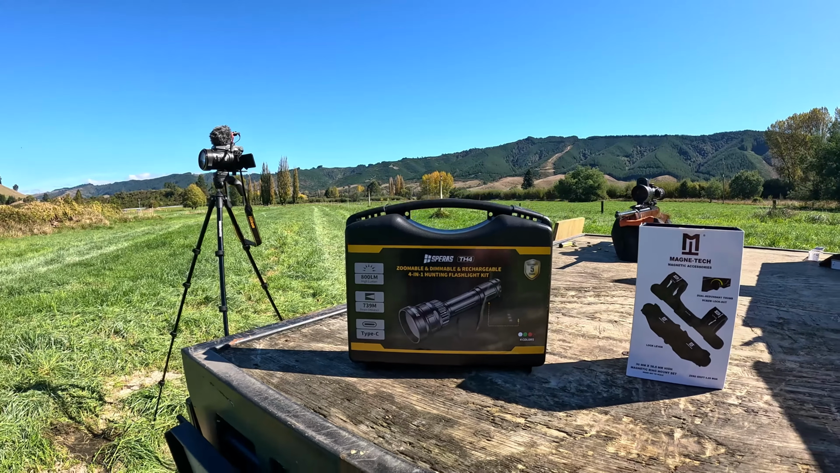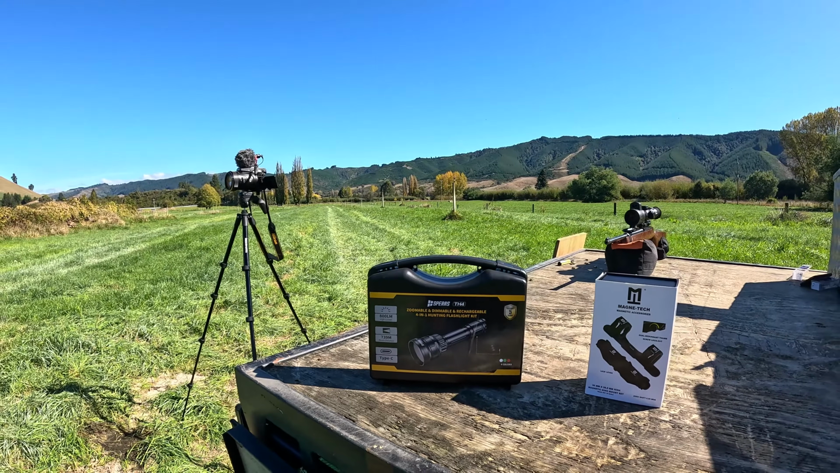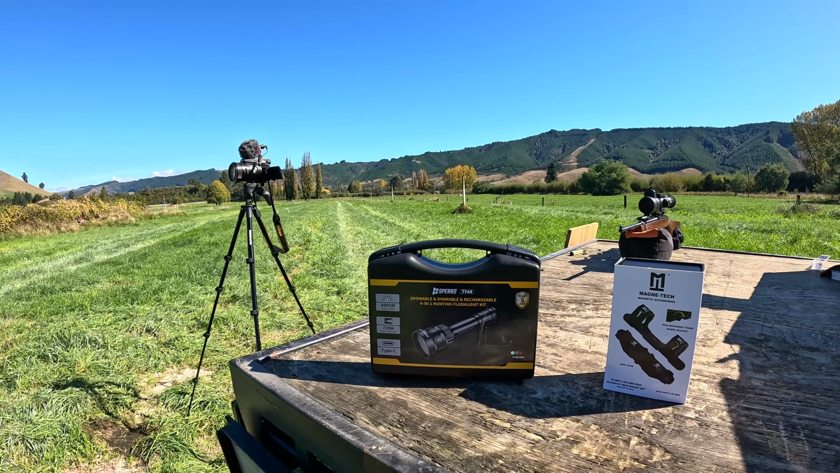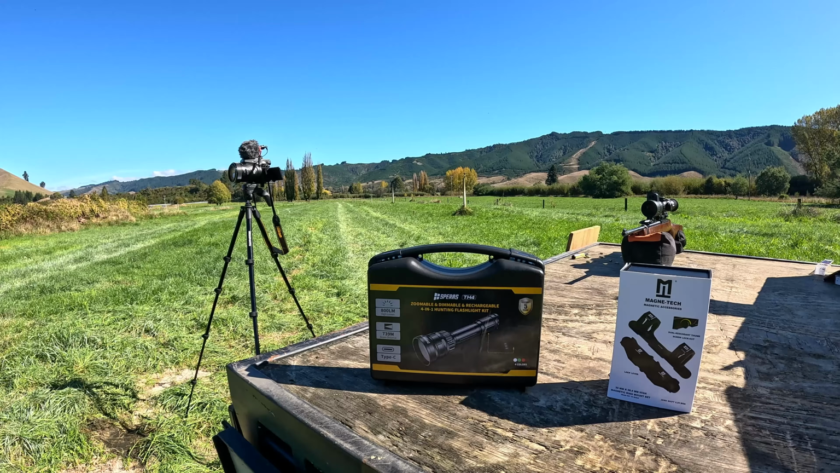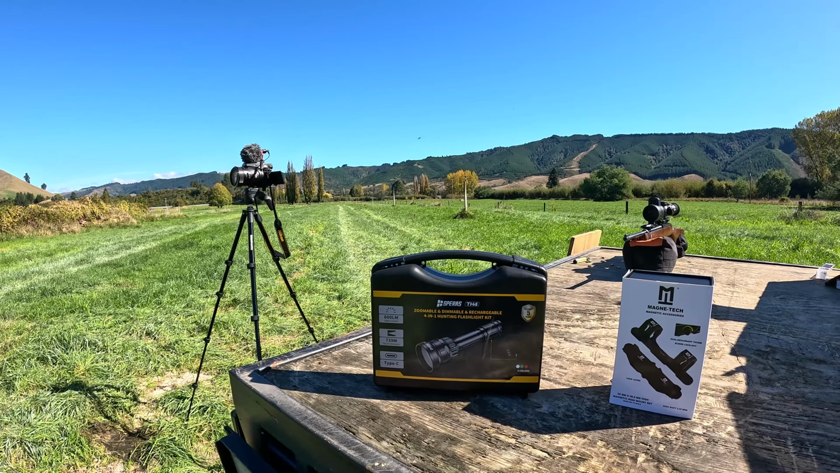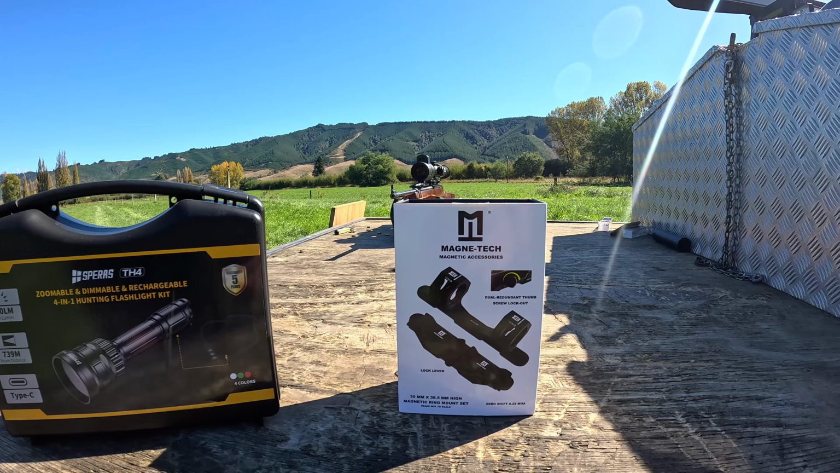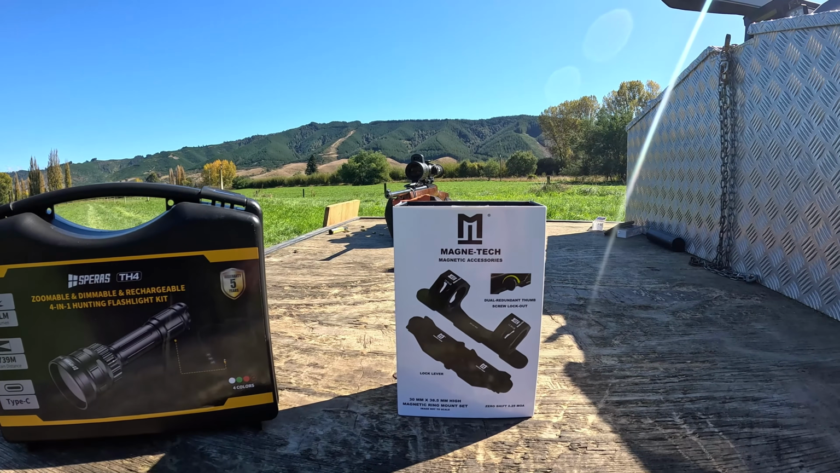Type C charger. It's got 4 colours, white, red, green, and obviously the IR light. It's got an adjuster at the back so you can dull the light, which is really cool, and then it's got obviously a wide beam. Anyone interested, this is the setup for the rings and base.